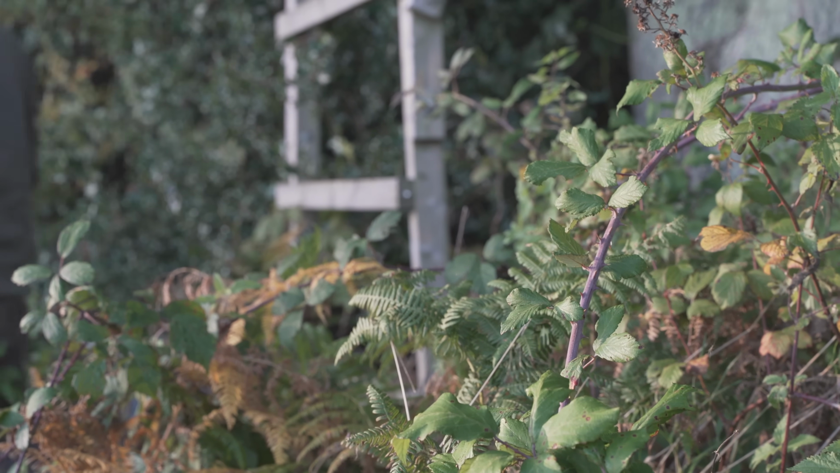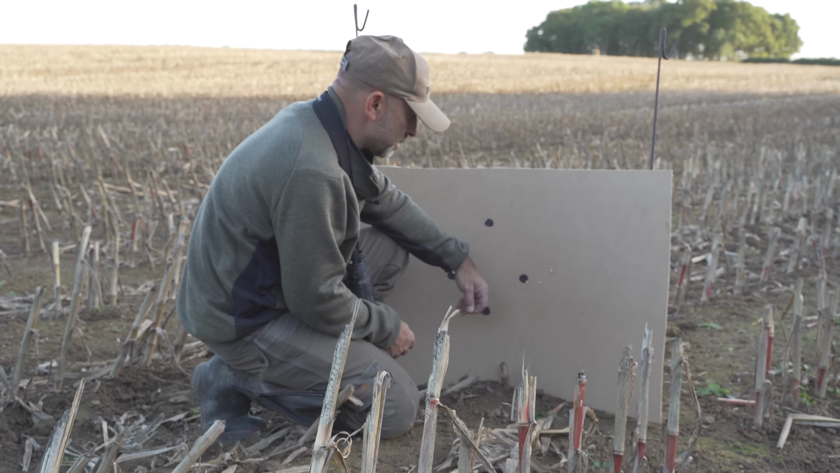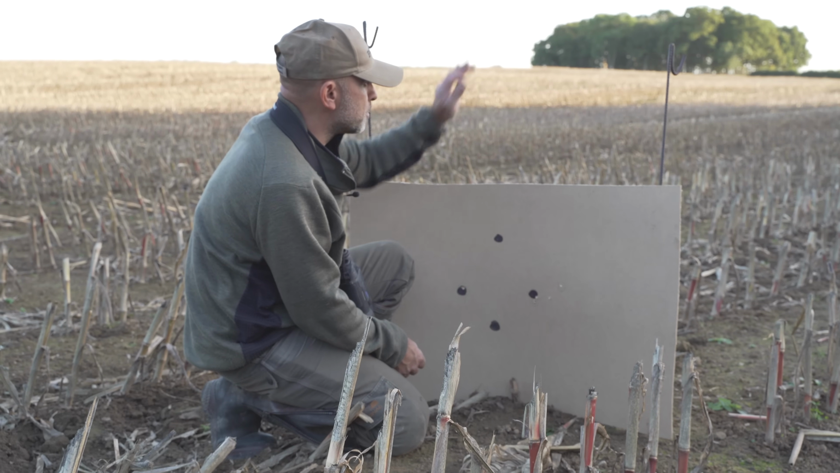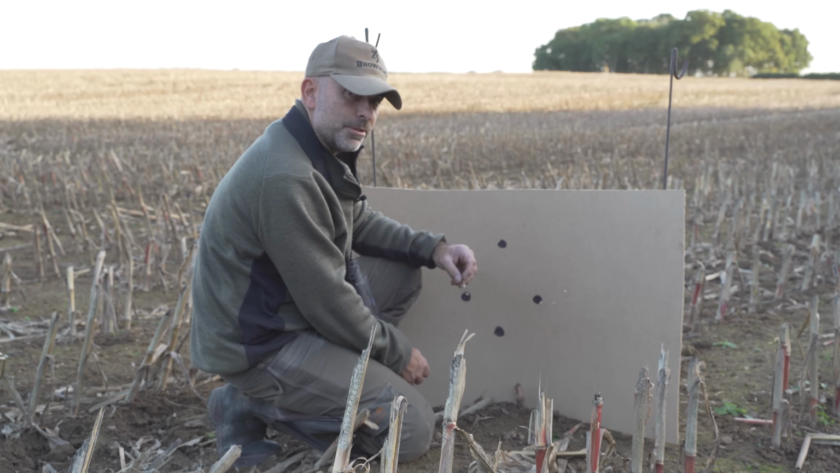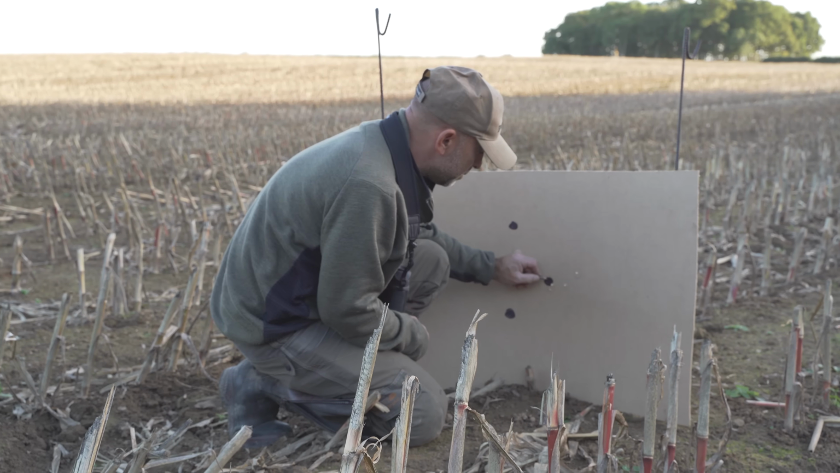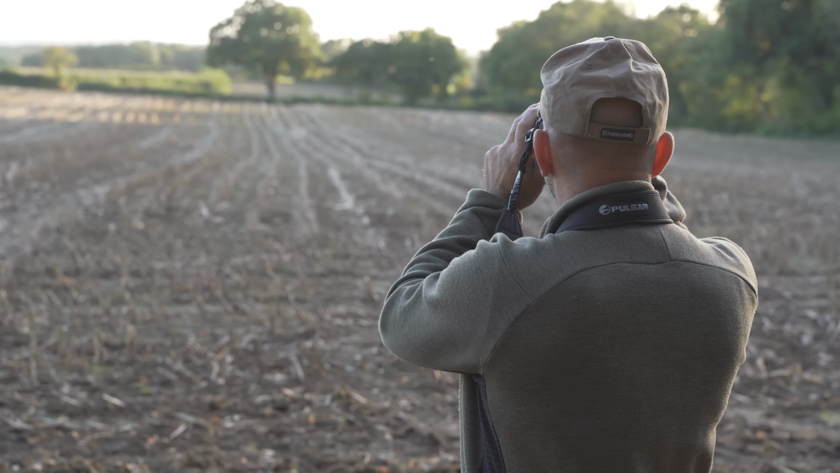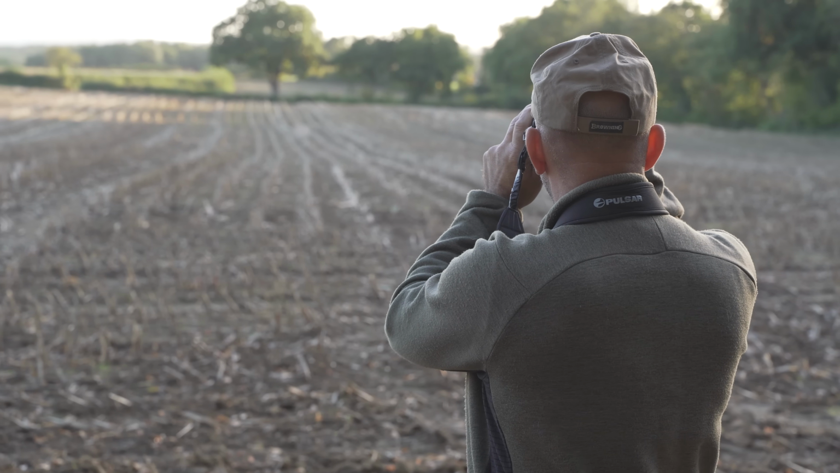Alright, so that shot is there, right where we want to be. It's close enough for a minute, we'll just move that back to 100 yards and then have another couple of shots. So I'll just mark them so I remember. Right, so just range that.